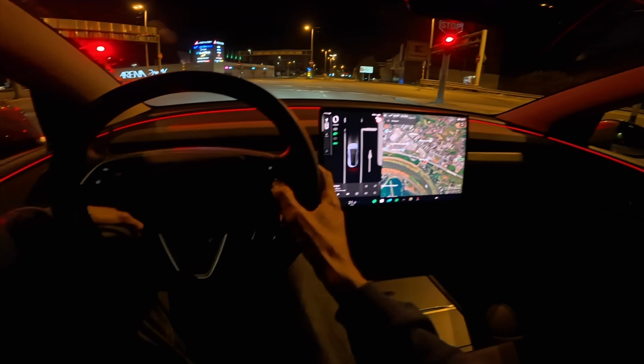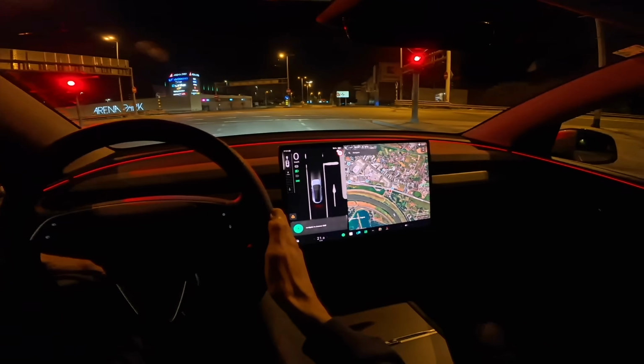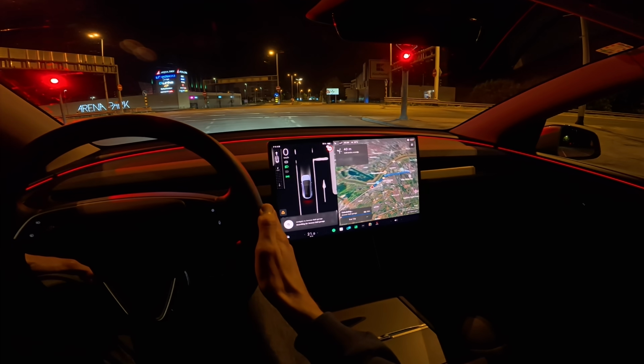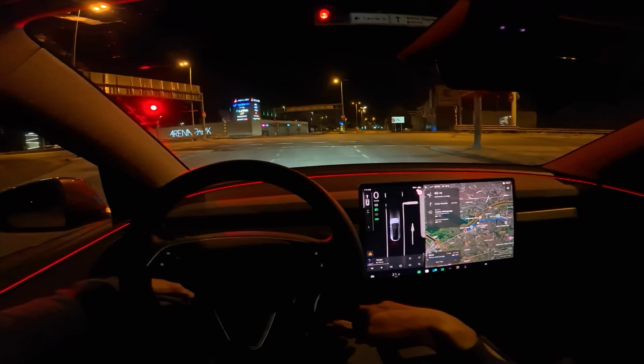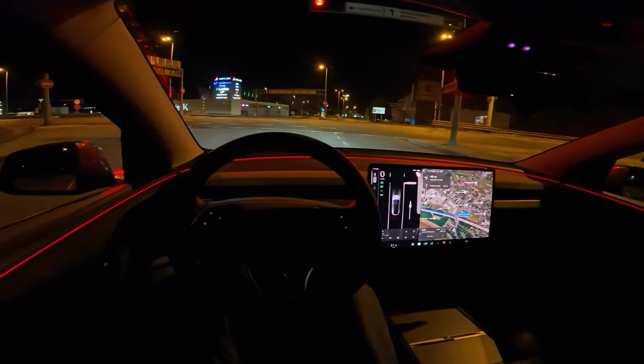Now, let's see our voice assistant. Navigate to Avenue Mall Garage. Yeah, it's pretty fast. It's the thing I'm looking for. Now, it's going to show me the speeding camera as well here.